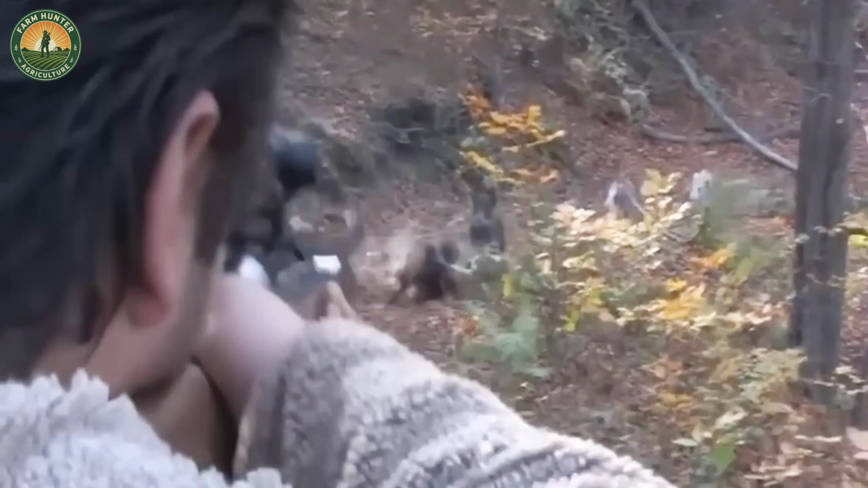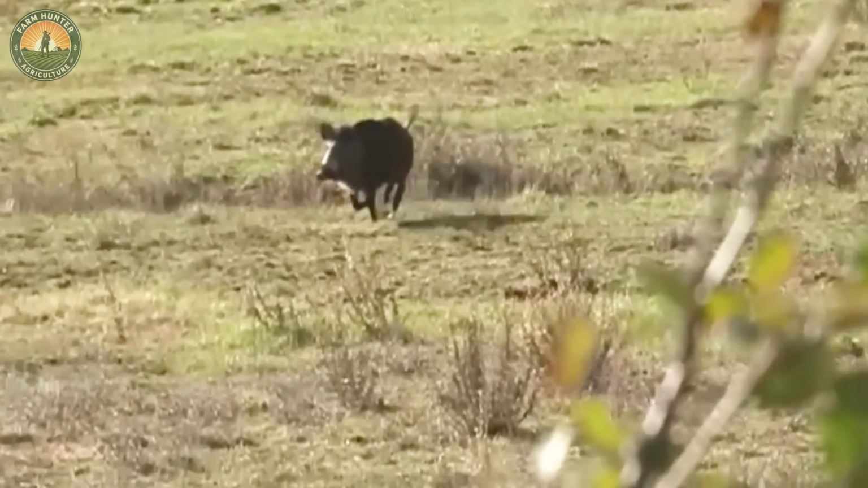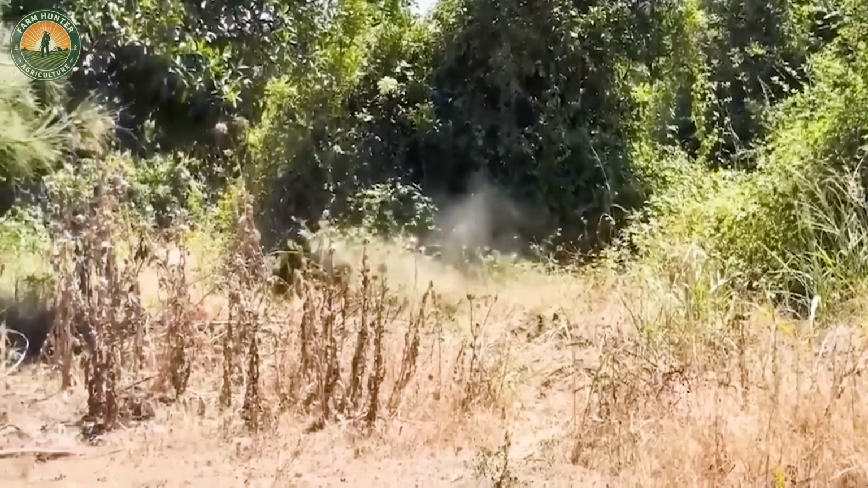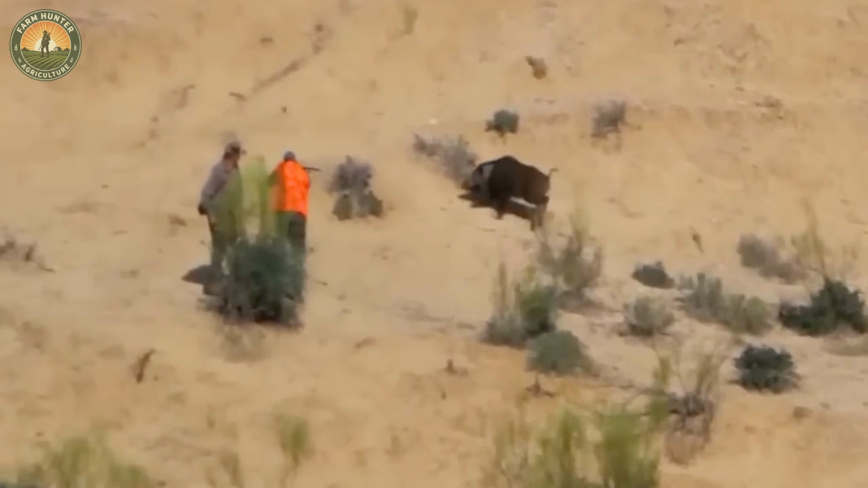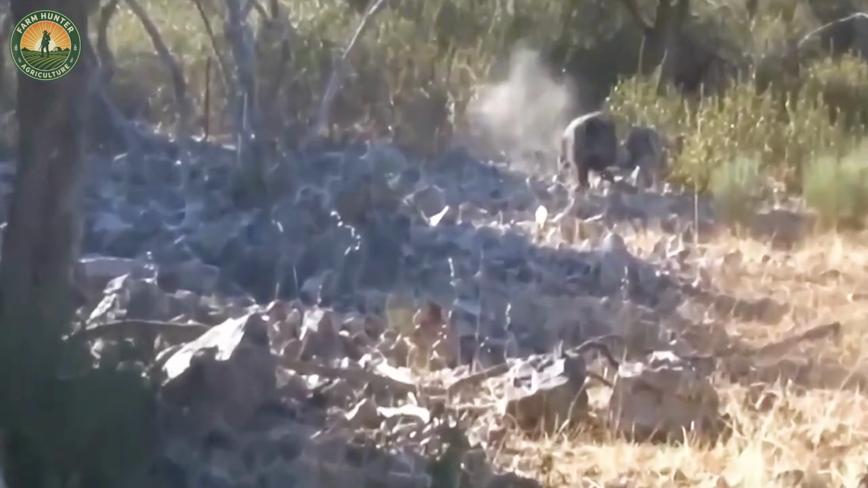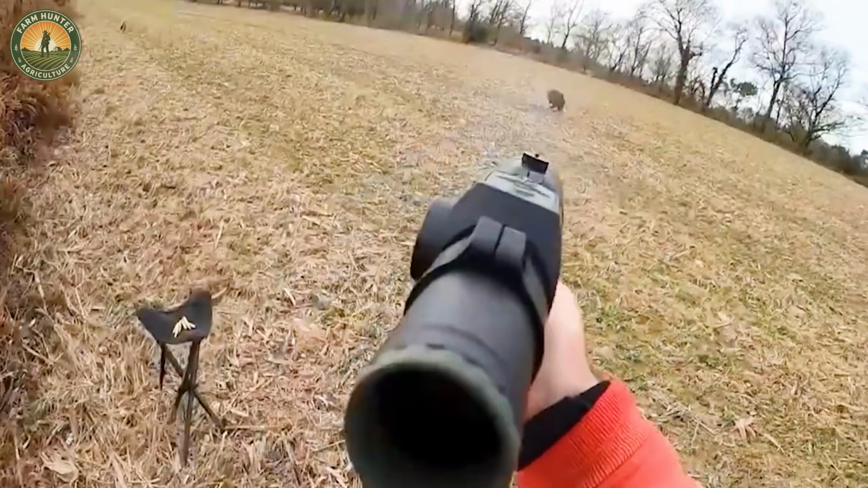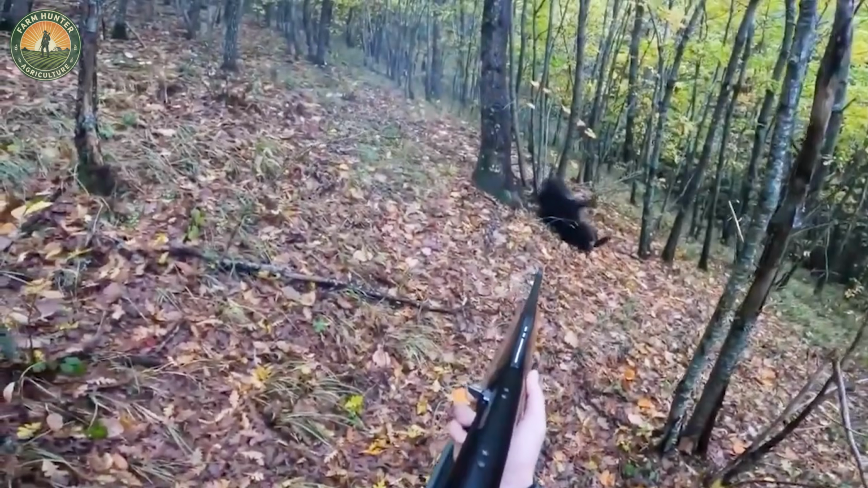This double strike only fueled our resolve. The entire team tightened their focus, hearts pounding with anticipation. Suddenly, a dark shape bolted across the field. Instinctively, we dropped low into the tall grass, holding our breath, eyes locked on the target. In a flash, before the boar could sense danger, a burst of gunfire echoed through the field. Just like that, the boar collapsed in the middle of the open terrain.